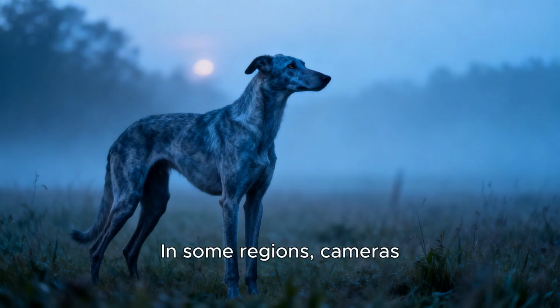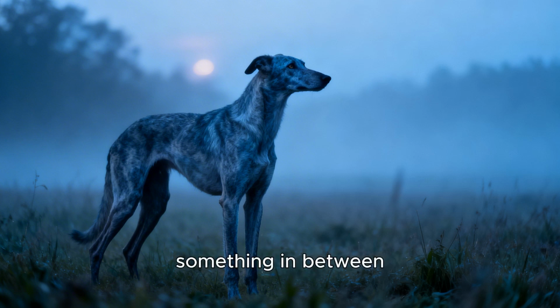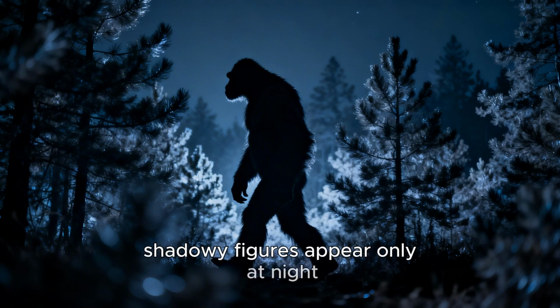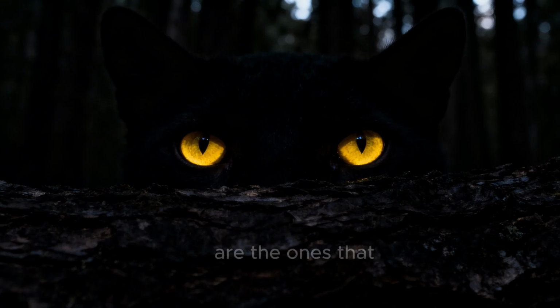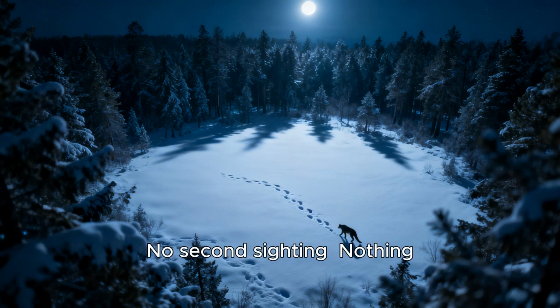In some regions, cameras have recorded animals that look like a mix between species. Not quite wolf, not quite fox, something in between. In other areas, shadowy figures appear only at night. Too large for known predators, too silent for anything we understand. And then there are the ones that disappear. Animals that show up once and are never seen again. No tracks, no second sighting, nothing, almost like they were never there.